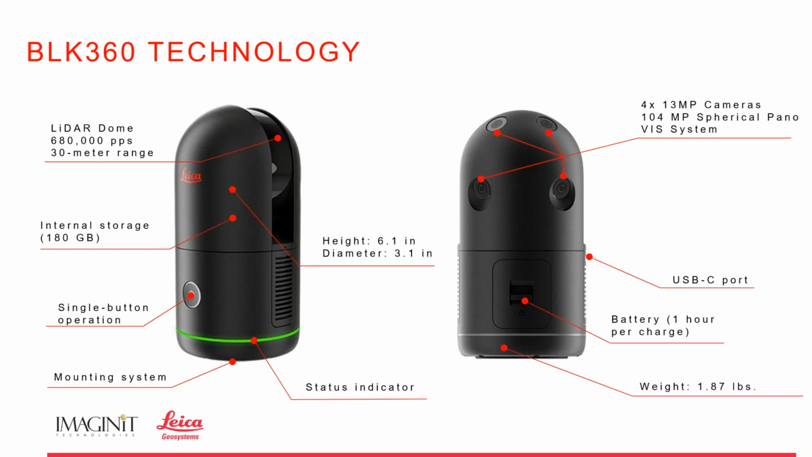At the bottom, it says mounting system. It's simply a small hole at the bottom of the scanner that allows us to set it onto the tripod. And the LED light that goes around has just a few colors: red, yellow, and green. If we see a red light, we've got something wrong with the scanner. Right, we did something wrong. See a yellow light, the scanner's in operation, and of course, if we see the green light, the scanner's ready to go.